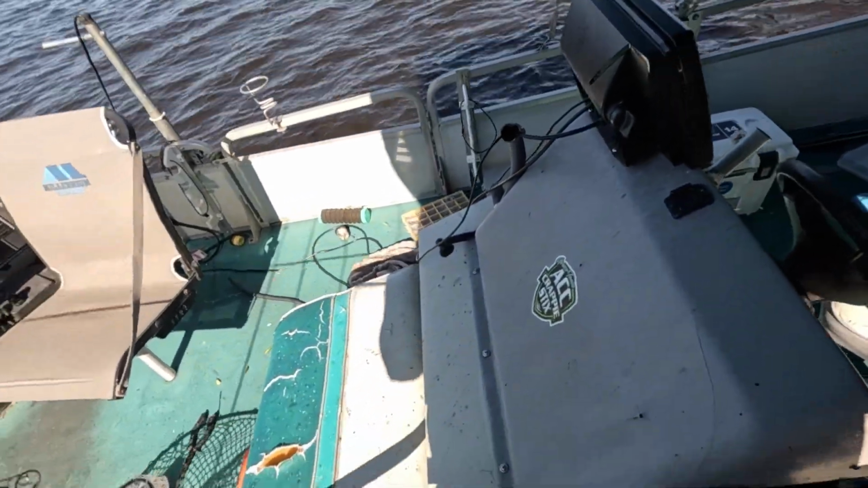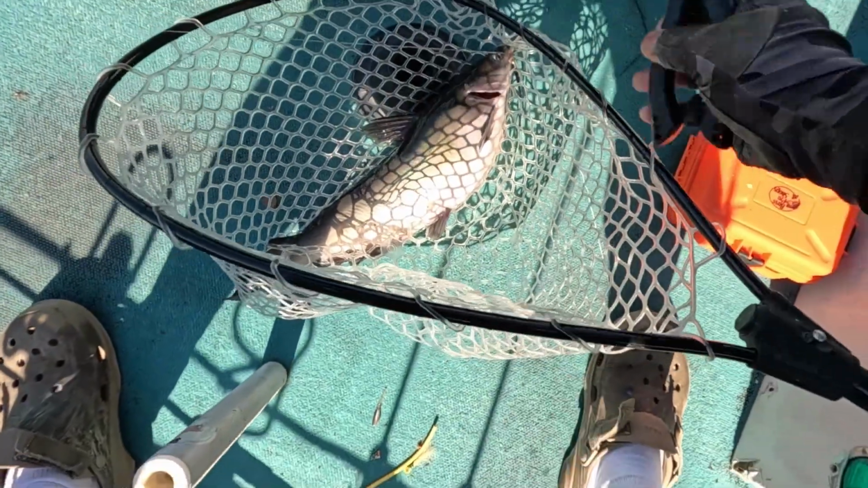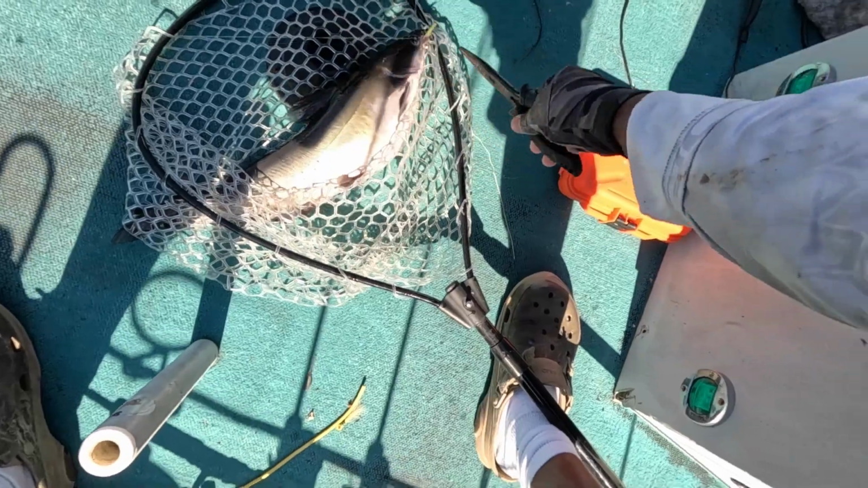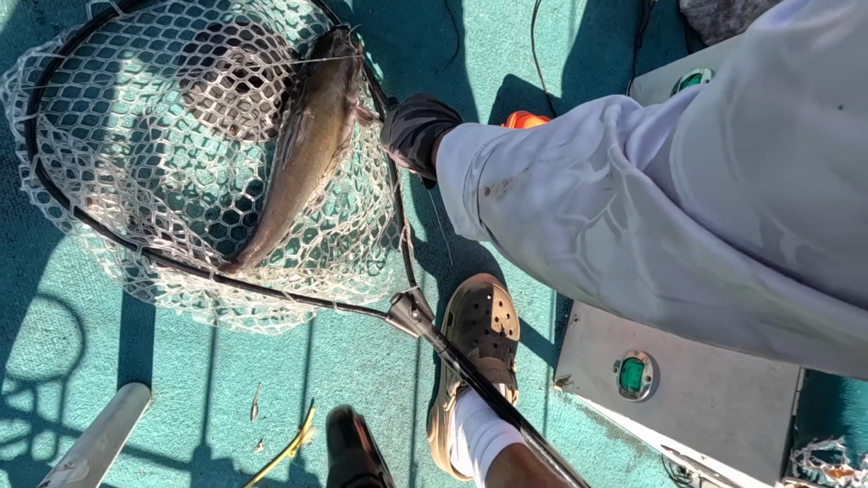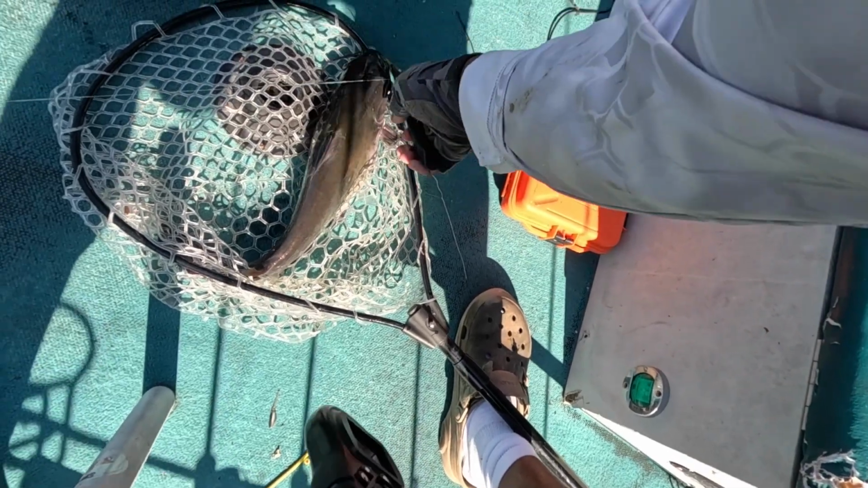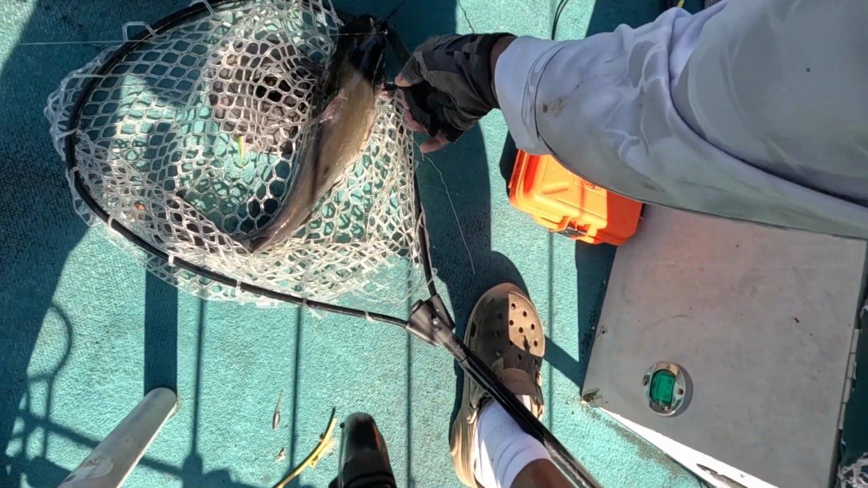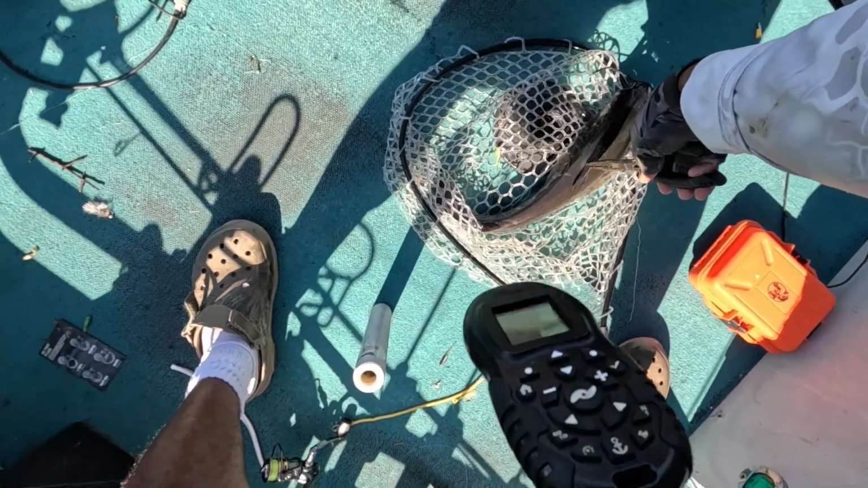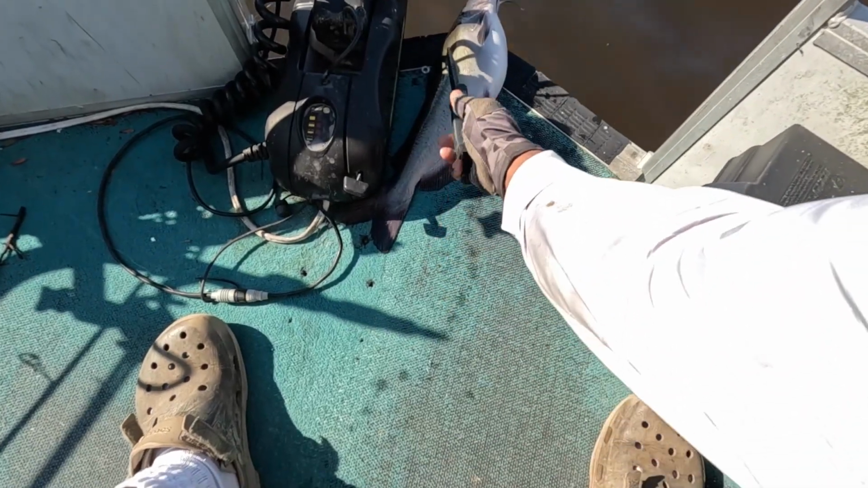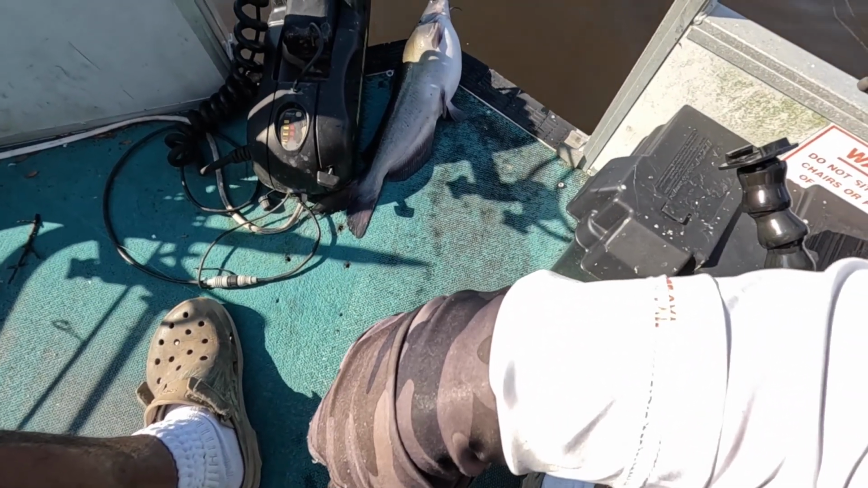Big or small, I put a hook on them all. Ooh-wee. Want no part of him, folks. Don't even want him in my net. There's a lot of nice fillets on that guy. I don't want to deal with him.